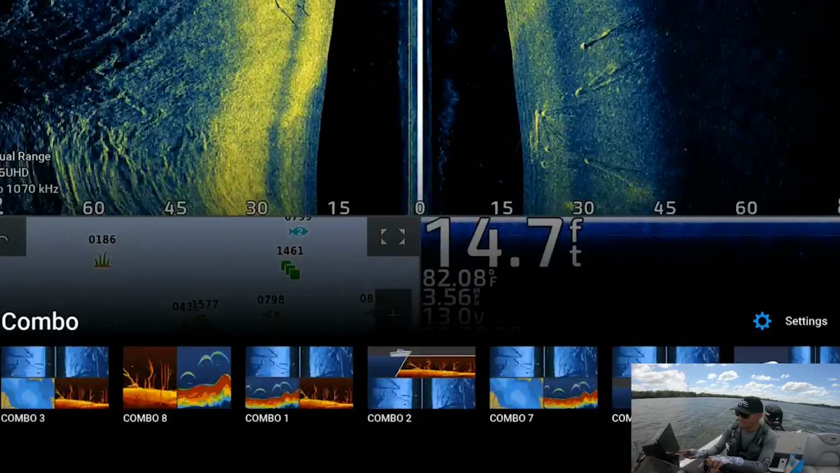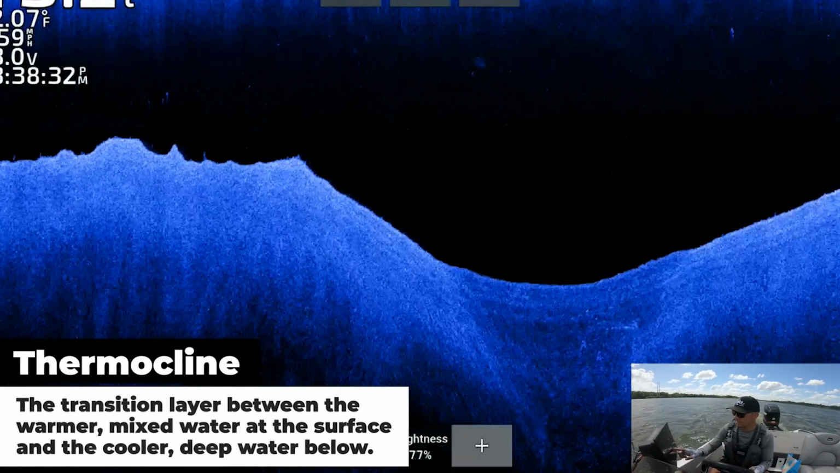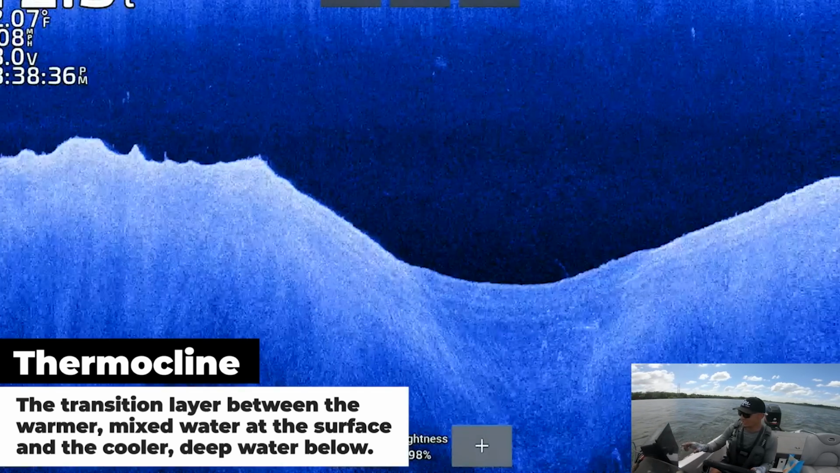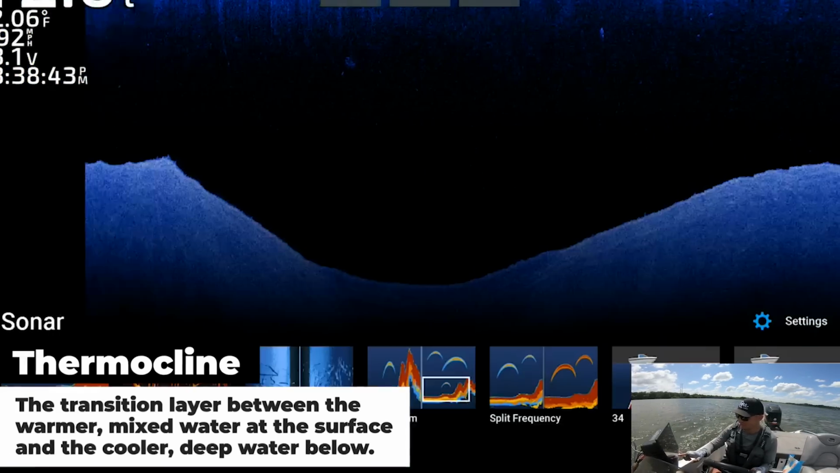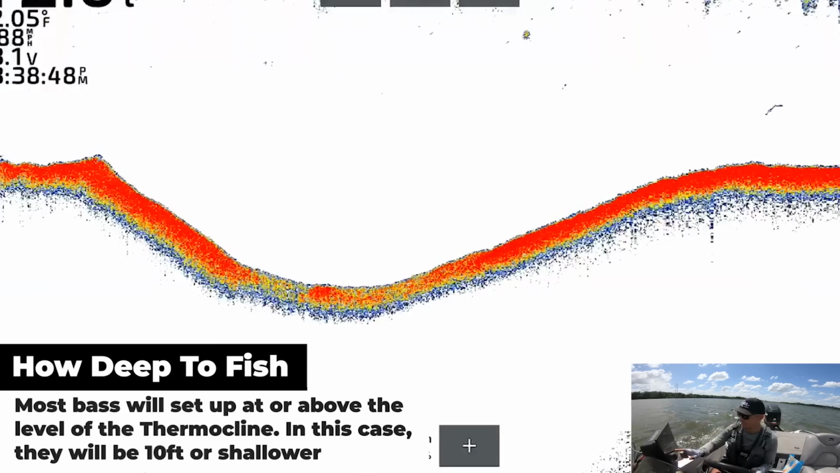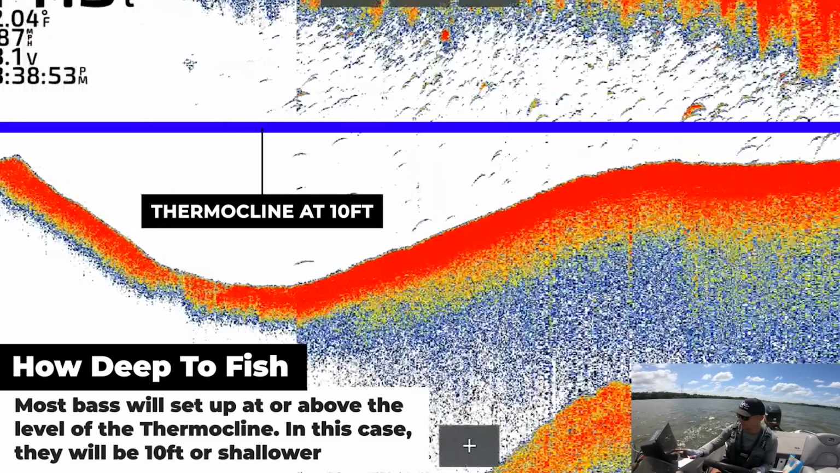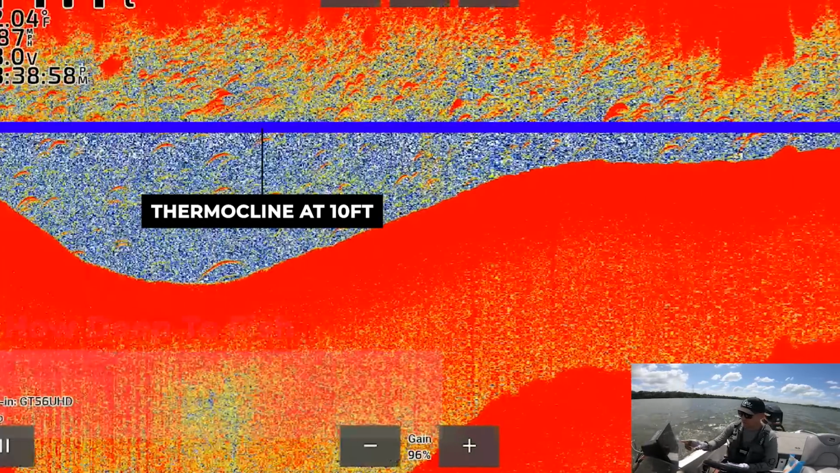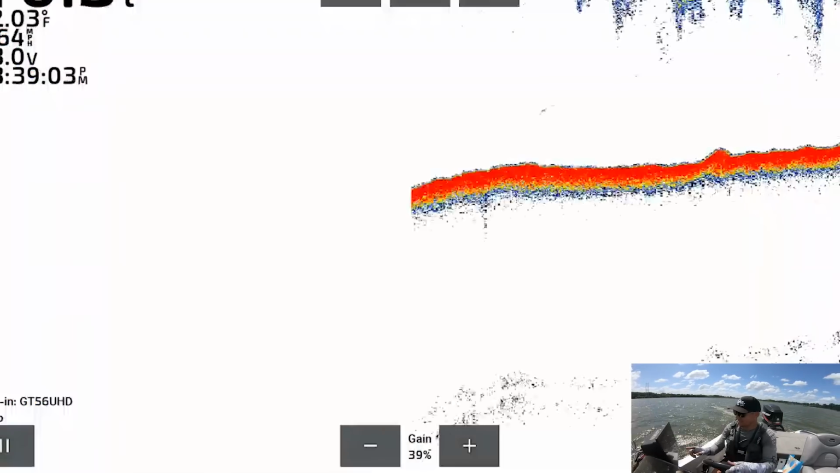One thing I will call out about the day is that there is a pretty good thermocline that's setting in. If we take the sensitivity up here on our down imaging, you can somewhat see it. Actually, it's not showing up really well right there. Let me go back and change my settings. It may be showing up a little bit better on the traditional view. Let's crank that up. It's not setting in super hard, but as I crank that sensitivity up, it is showing up right around that 10-ish foot zone. It's not super clear by any means. It's kind of there, but it's kind of not.